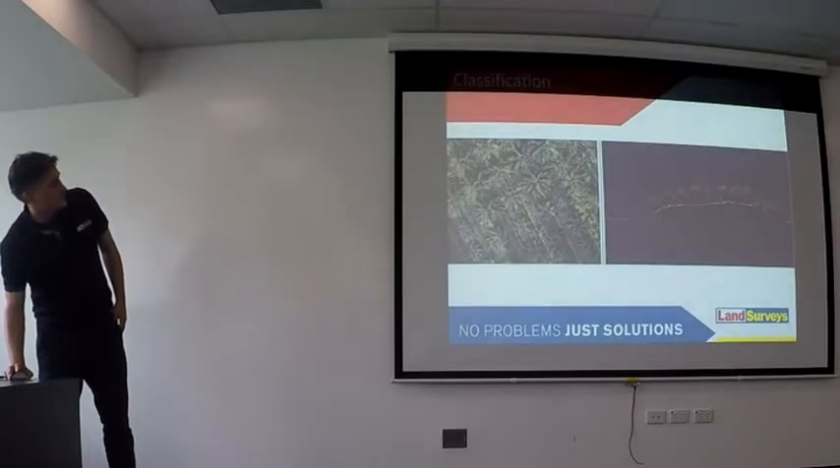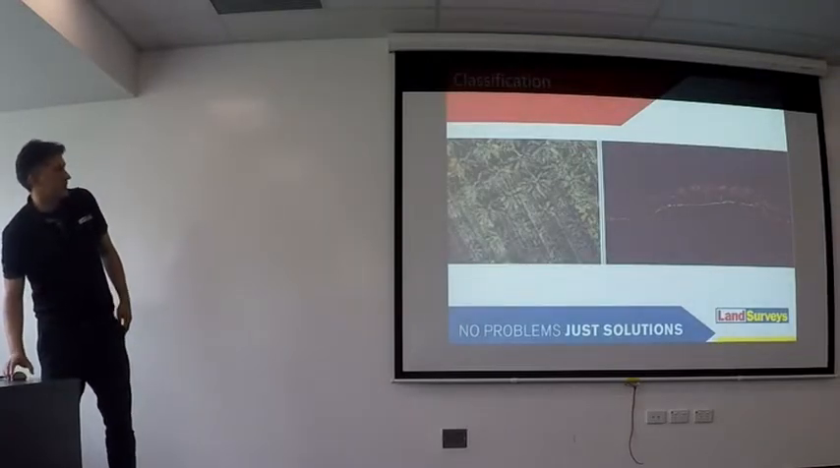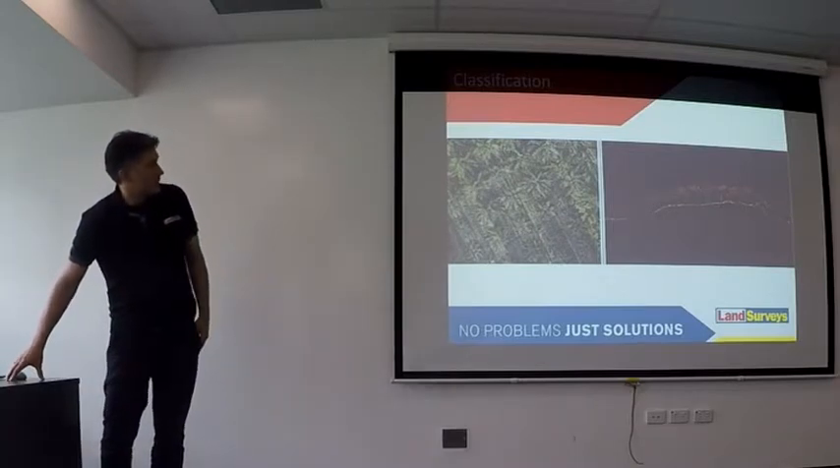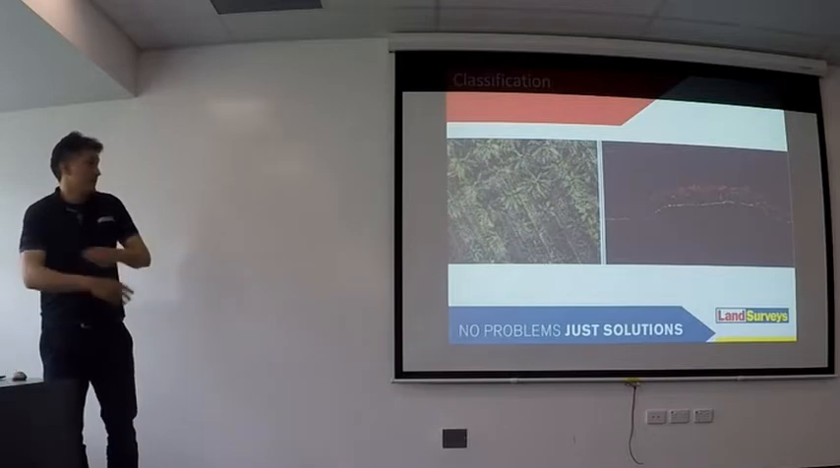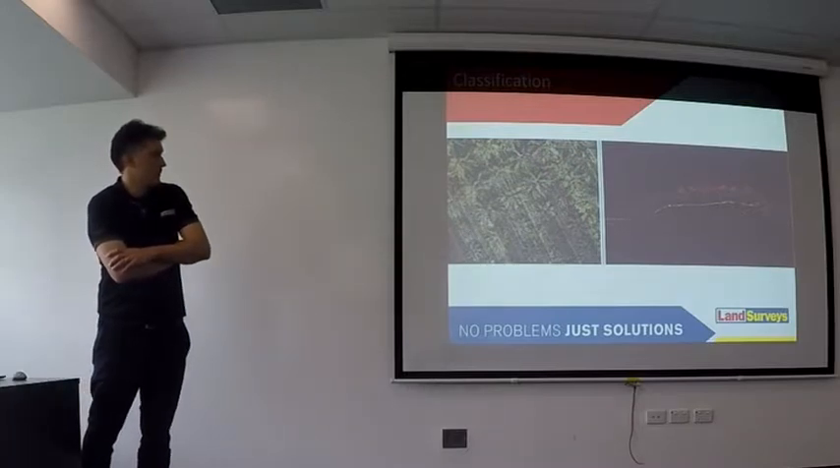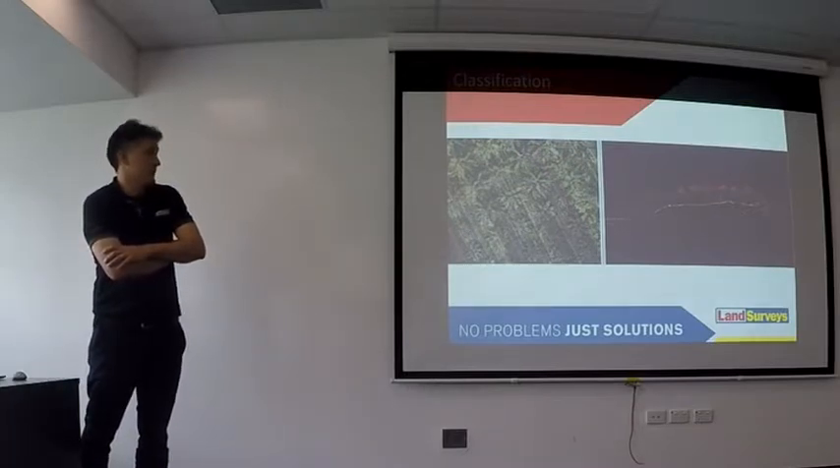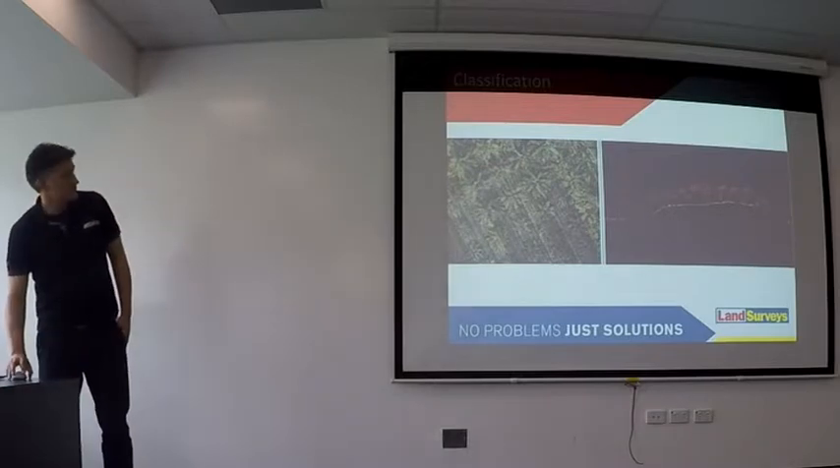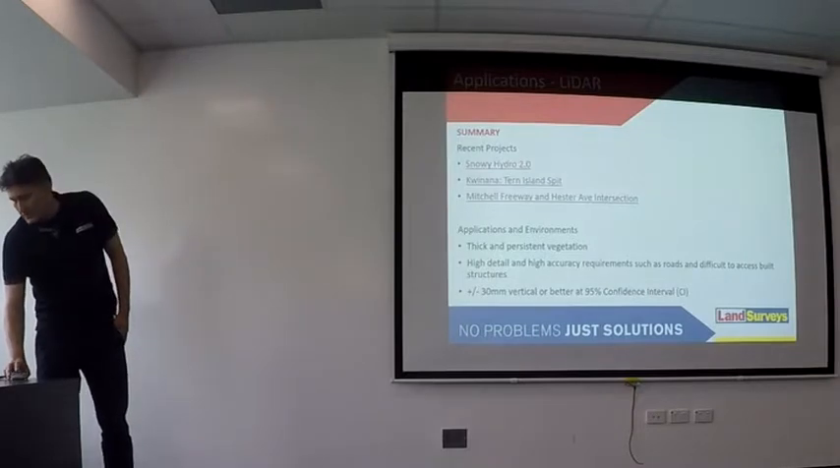This is an example in cross-section view of the effects of that multiple return waveform technology, where even in pretty dense vegetation, this was in Borneo, we're getting a really nicely defined ground surface with a lot of returns.